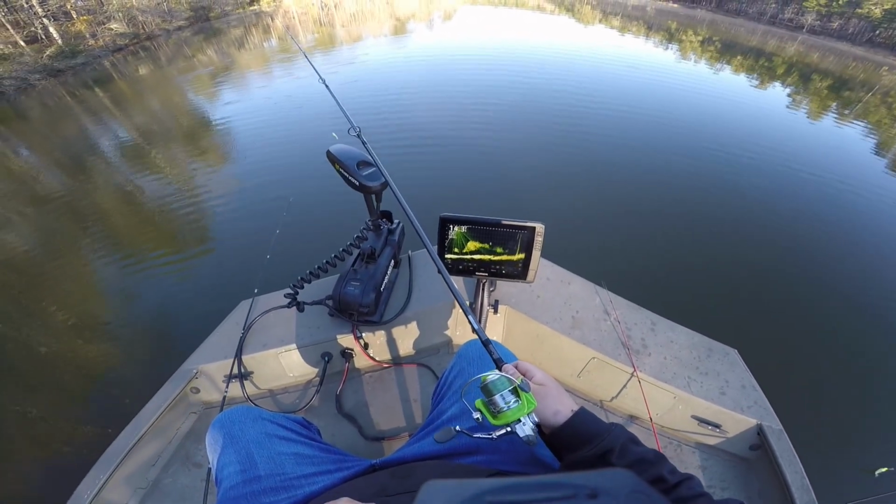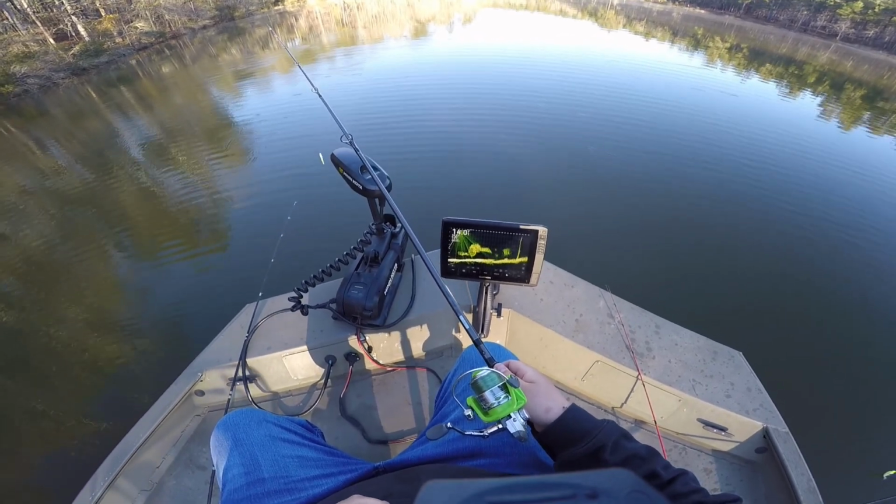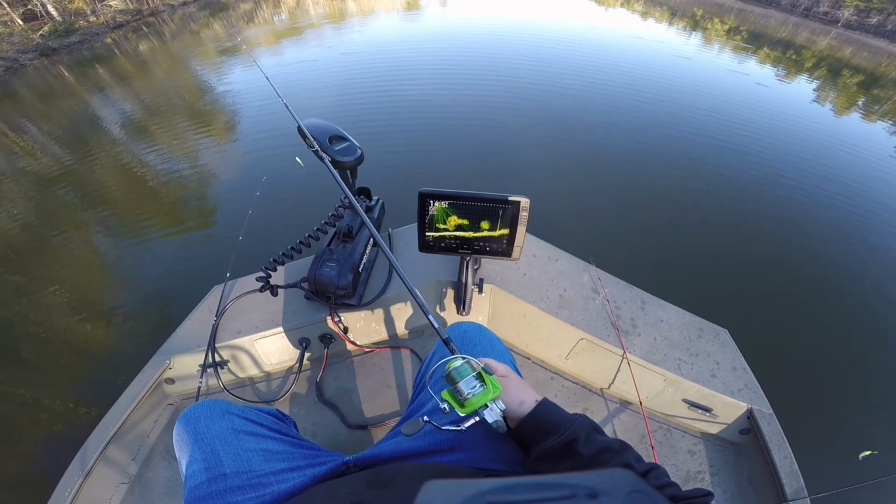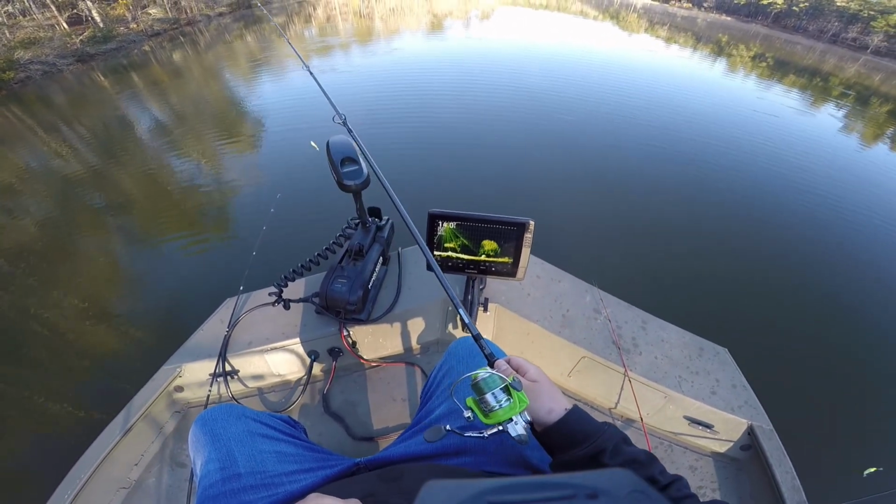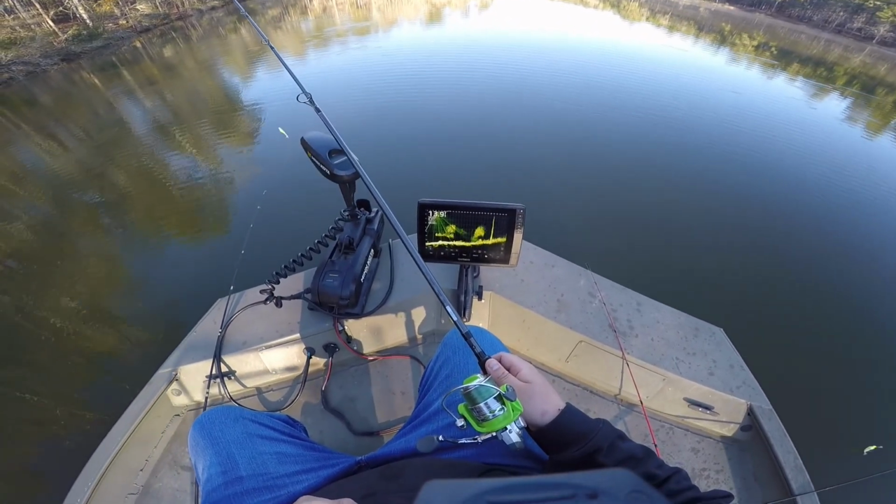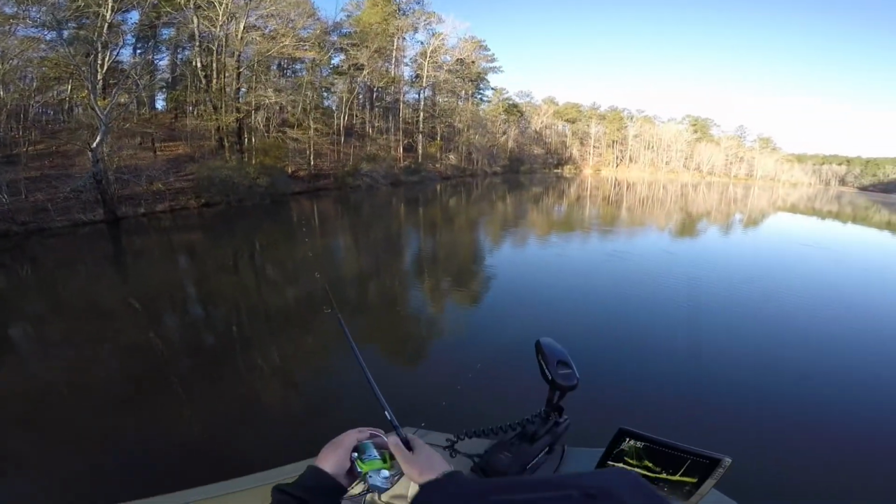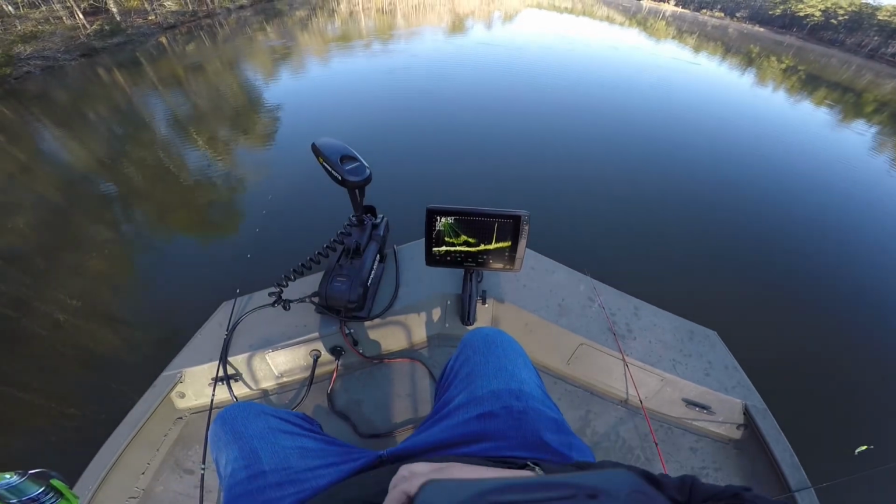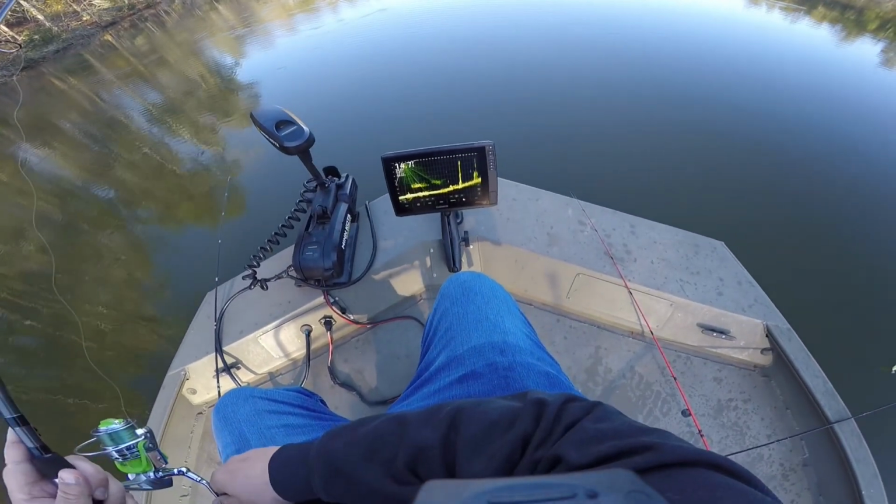We should be able to catch one or two off of this. You can see them on the back edge, swimming through them. They're just pushing them back and forth. They're on the back edge of them right there. See, I'm dropping down.